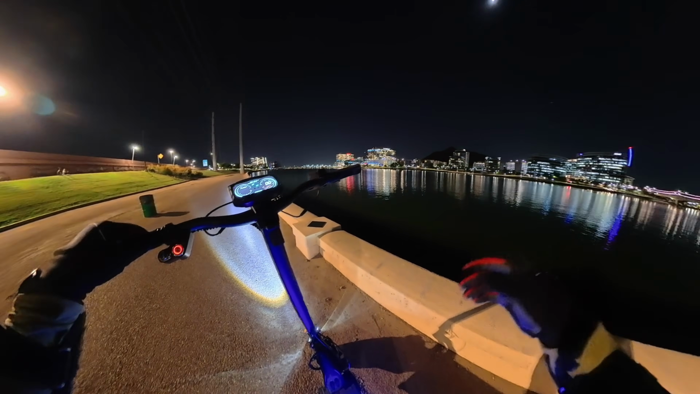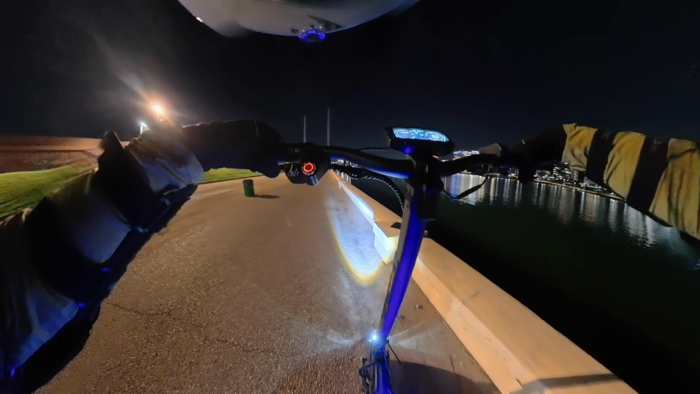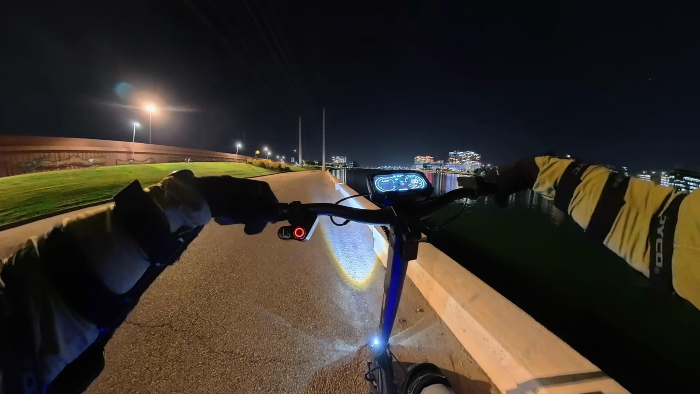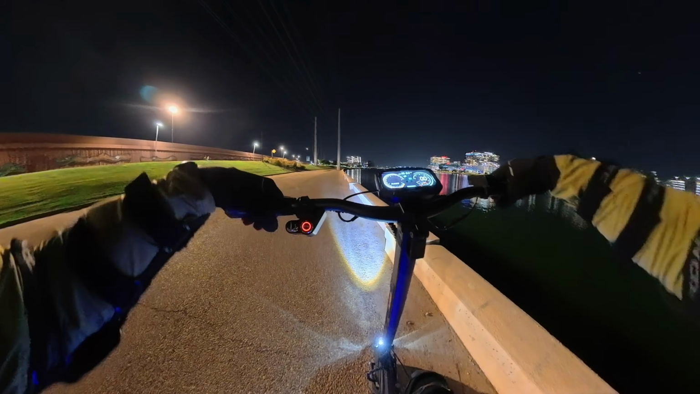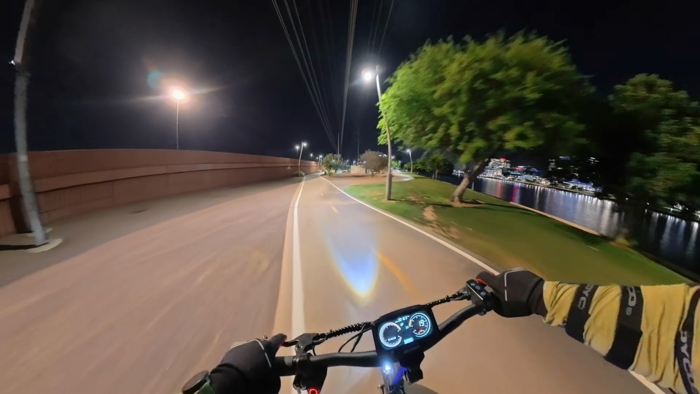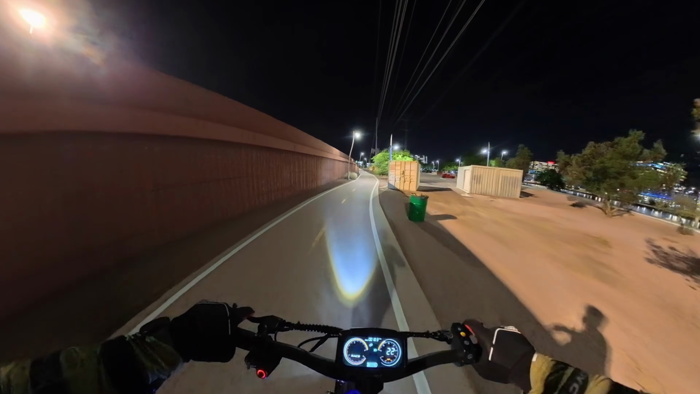This scooter does have park mode, which is, in my opinion, a very annoying feature that scooter companies like to put on their scooters. In order to get out of park mode, though, you can't just pull the brakes. You have to hit the plus button to get back into gear, and I've got to toggle back up to race mode. But anyways, this L2 Max dual motor does come with a coil spring suspension.